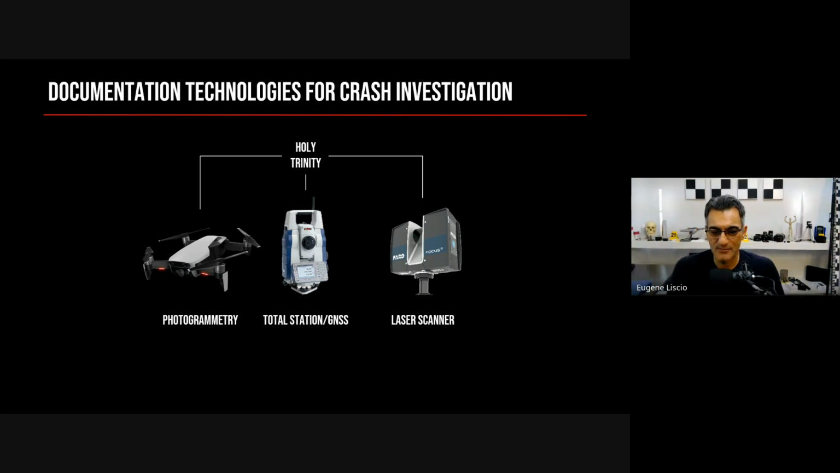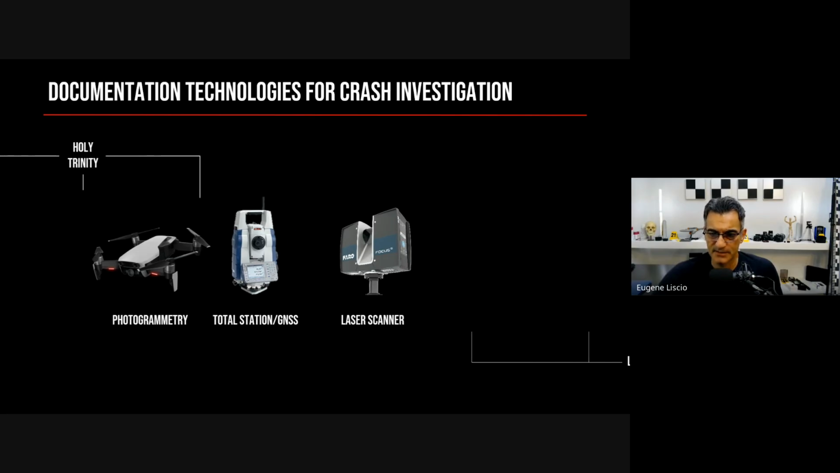But if we had to narrow this list down, what I call the holy trinity of 3D forensic documentation would by far be photogrammetry, the total station. And when I say total station, I do also mean GNSS, because that's something a lot more recent that people are using. Something like this that I have here, a little MLID RX, is a low-cost tool, but it gets you centimeter accuracy almost anywhere on the planet if you buy the service through a phone. Pretty cool. And then, of course, the laser scanner. So those three are still very, very popular technologies.